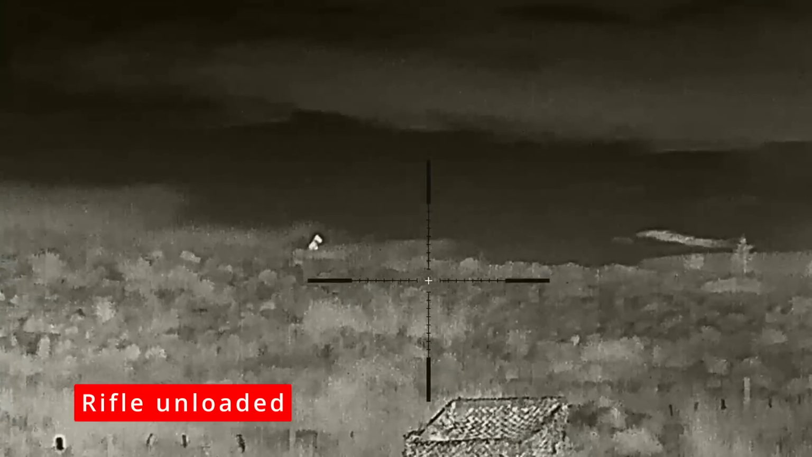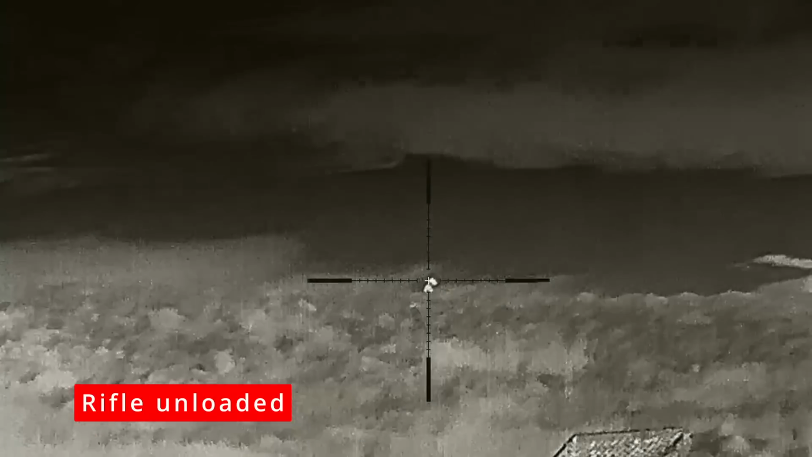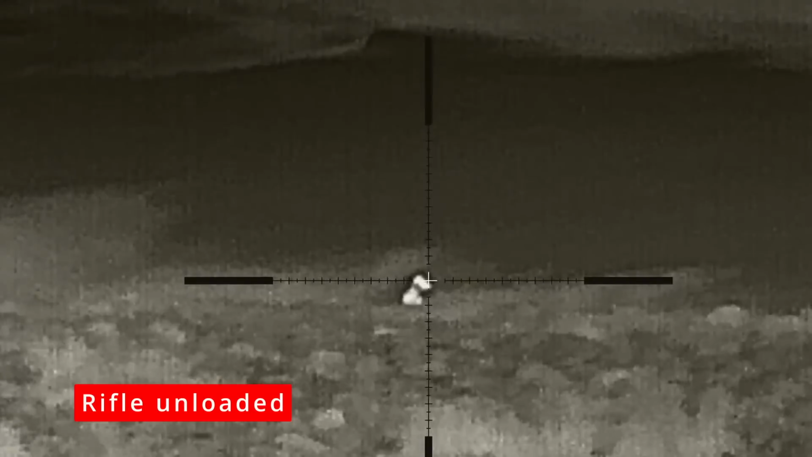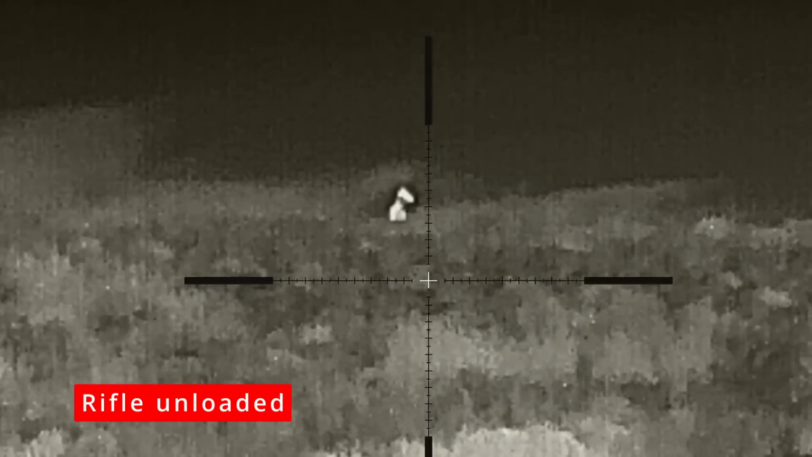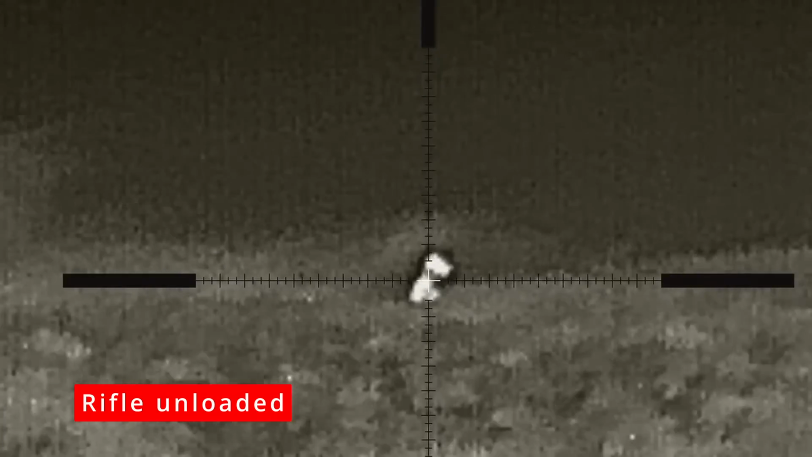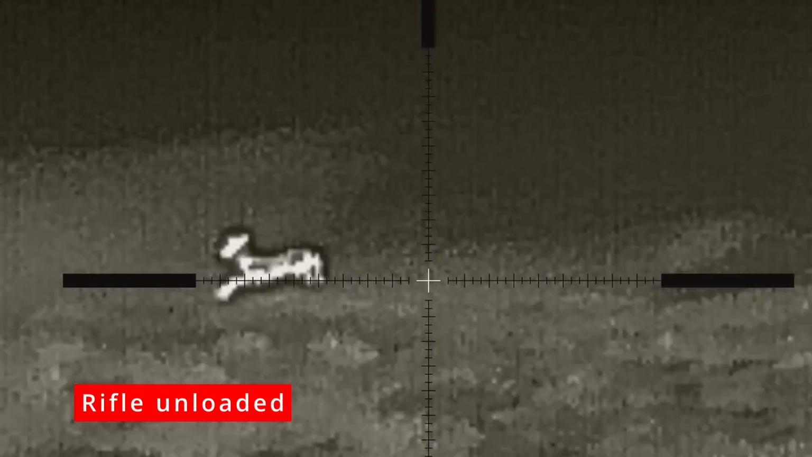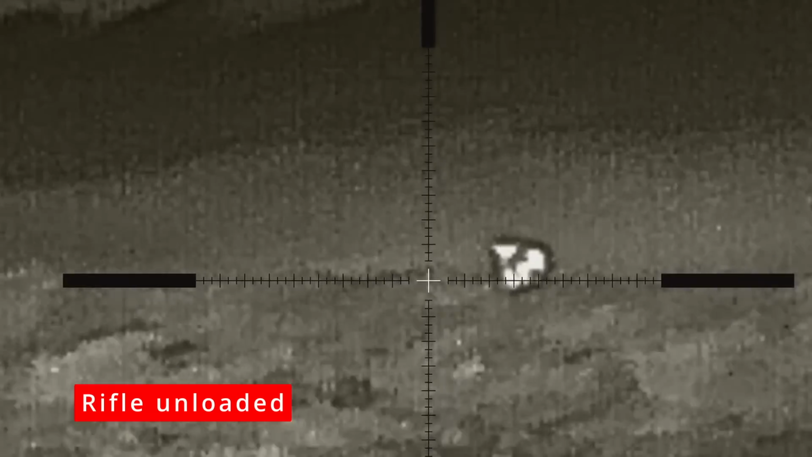There's no round in the chamber here, but I've switched over to the scope so I can zoom in and you can get a better image of the roe deer. And there, from that movement, you can quite clearly see that that's a roe.